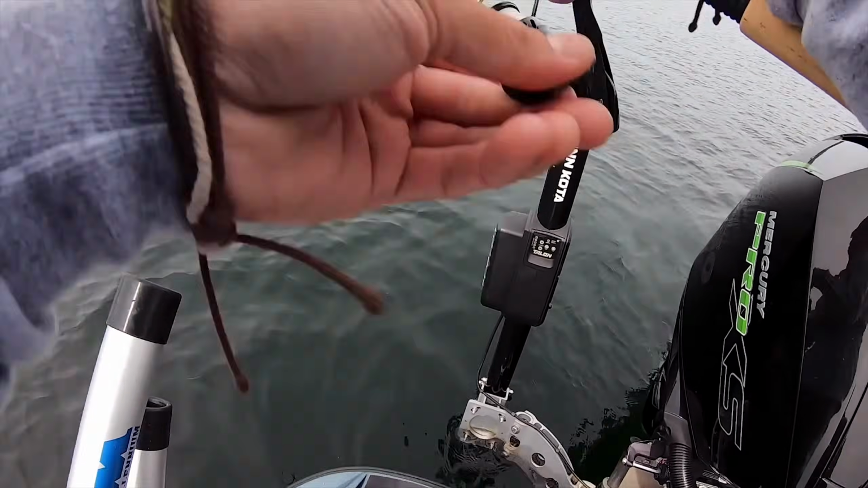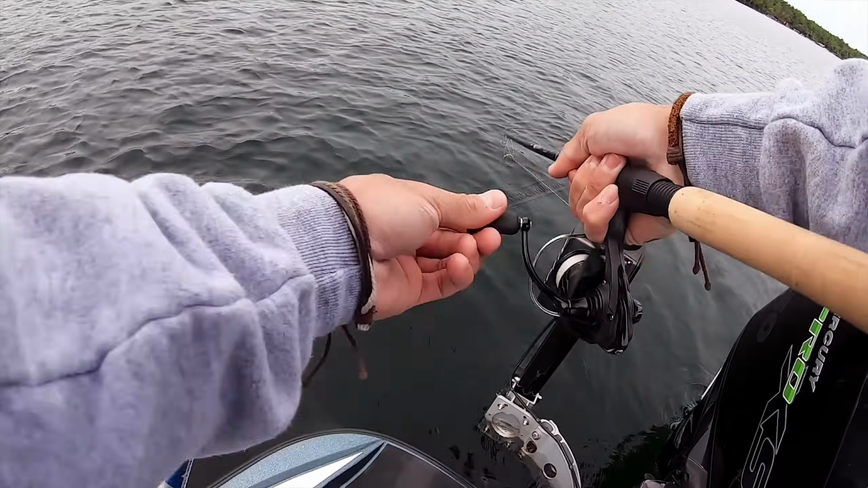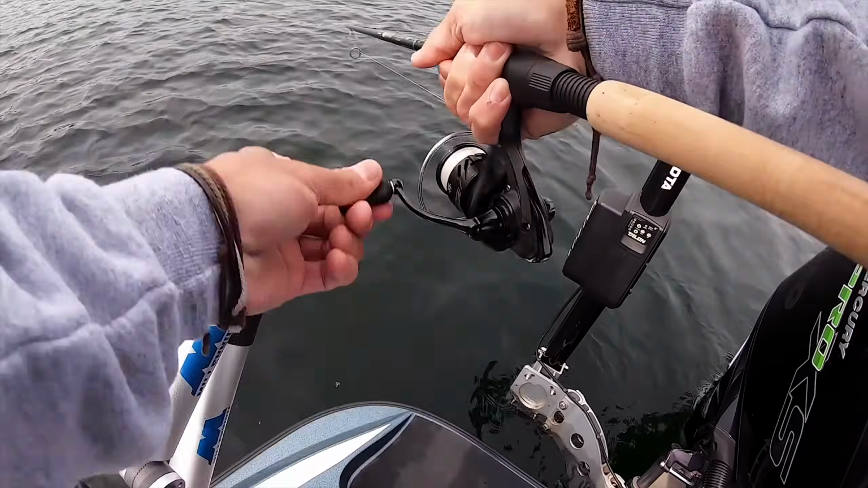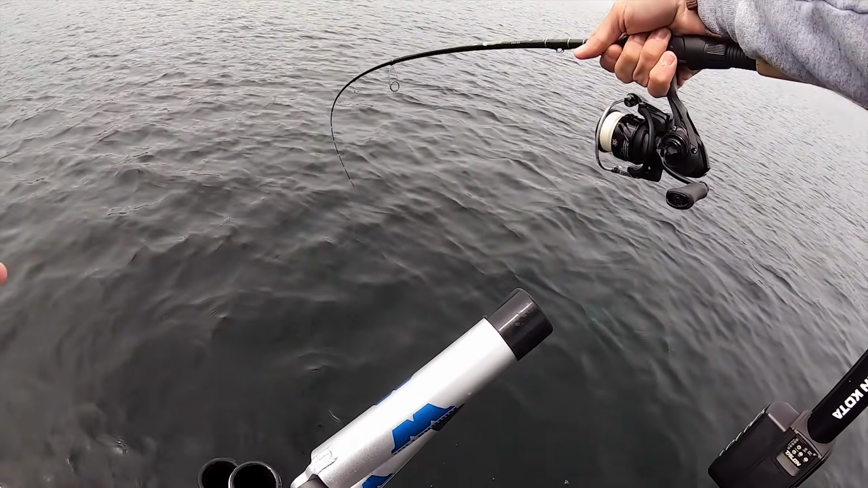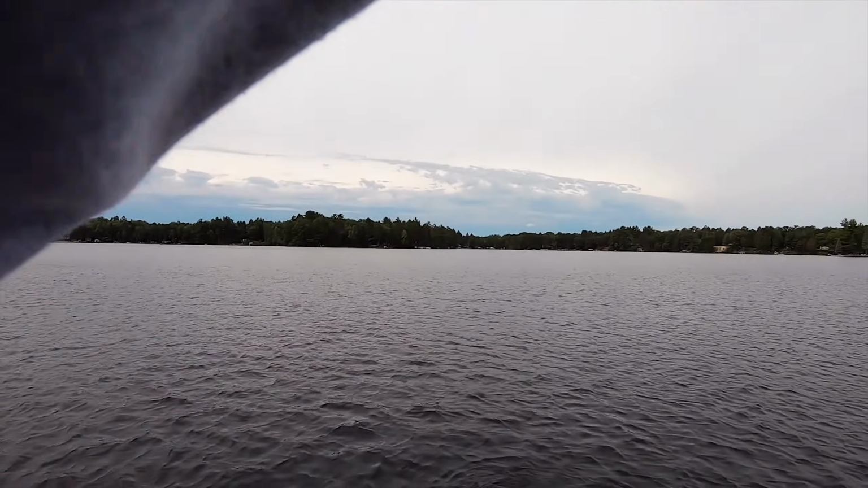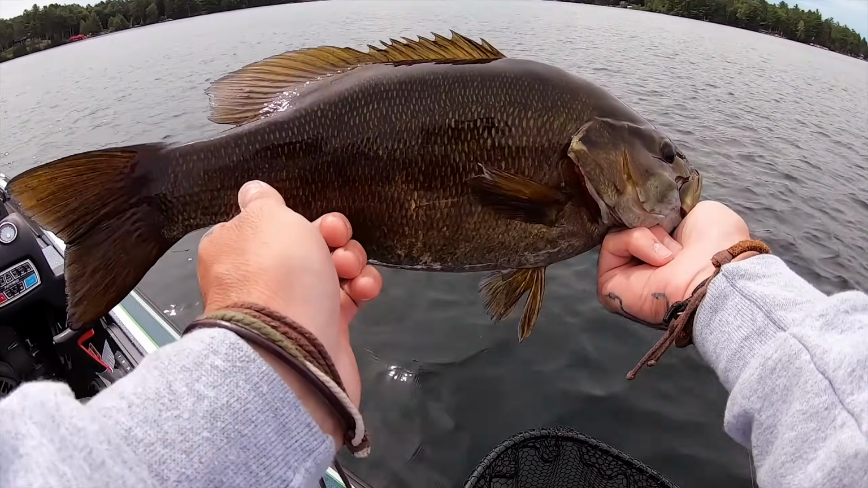That's not the orange too, right? Yep, something in the orange. Sweet. Let me know if you want me to net. Oh, wow. Yeah, nut. It's giant. What are you bringing up here? Right here. Nice nut. It's a good fish. Sweet. Really nice fish. Nice smallmouth.